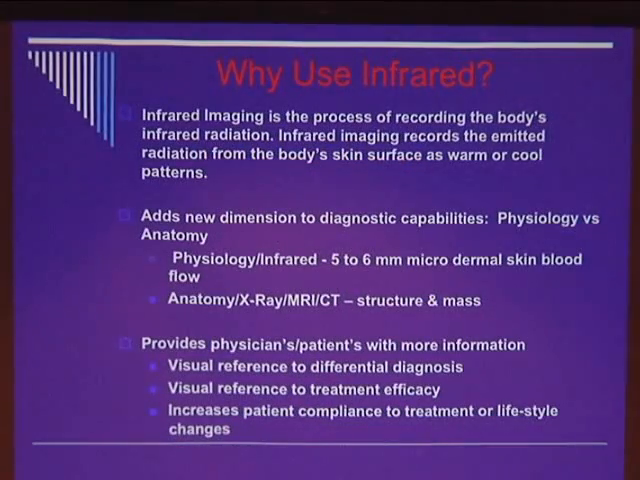So why use infrared? Well, I learned today at lunch, it was a very educational lunch, that the second most measured thing in the world is temperature. First most measured is time. And I got this from an expert who I was sitting across the table from, who was explaining this to me. But infrared imaging records the body's heat.